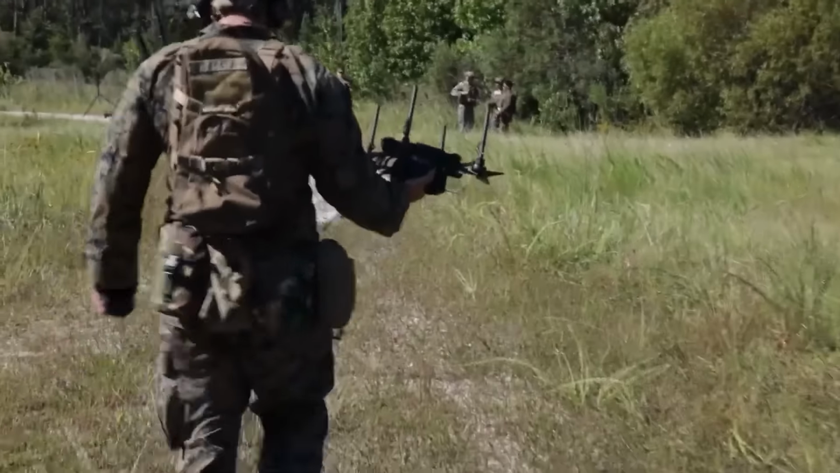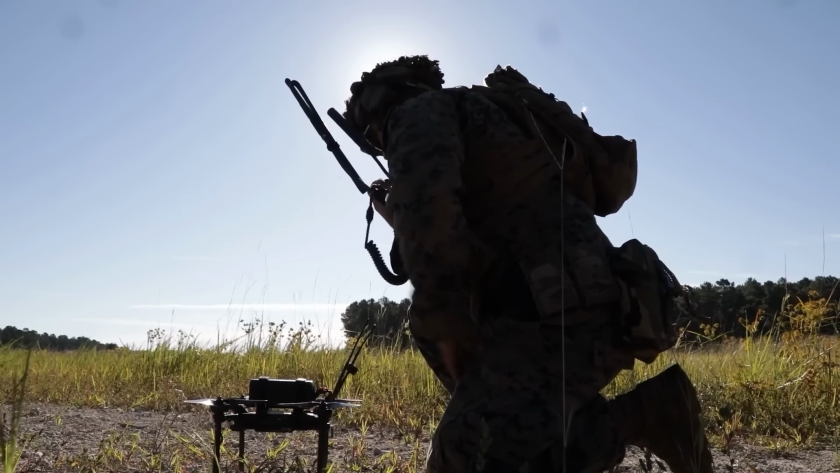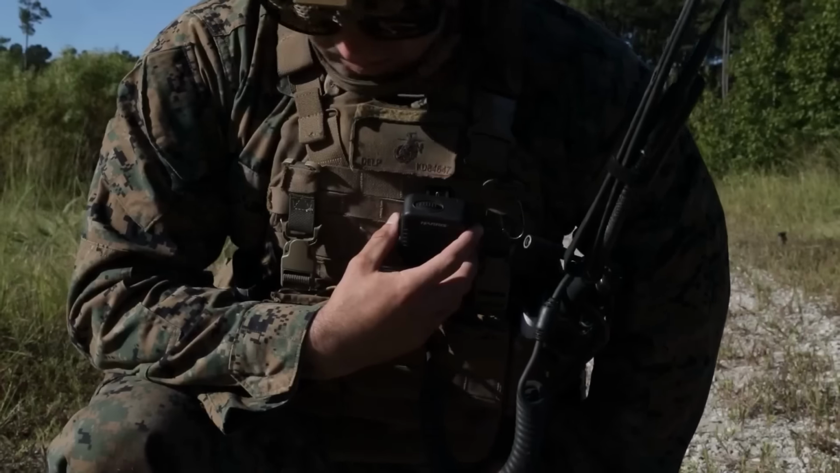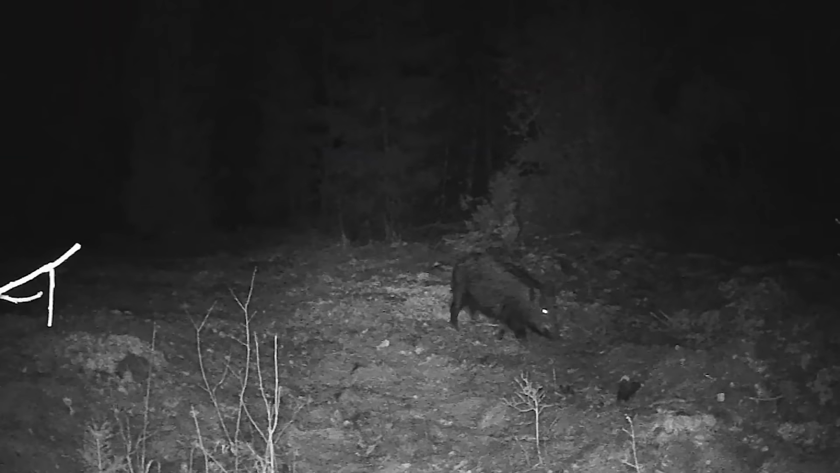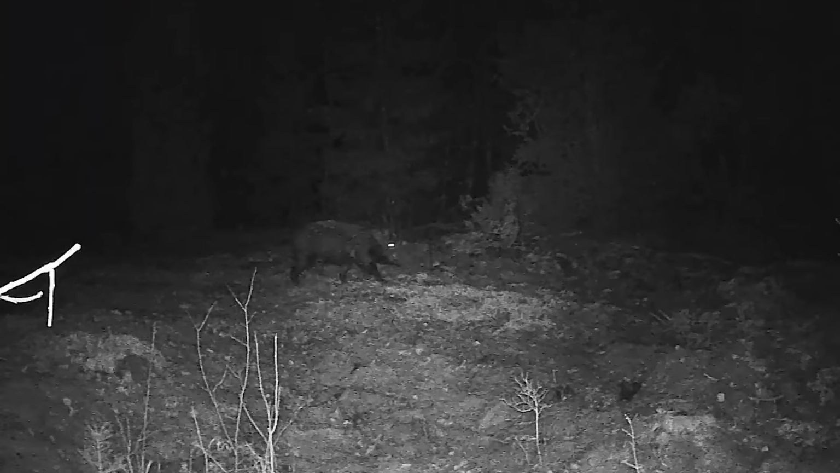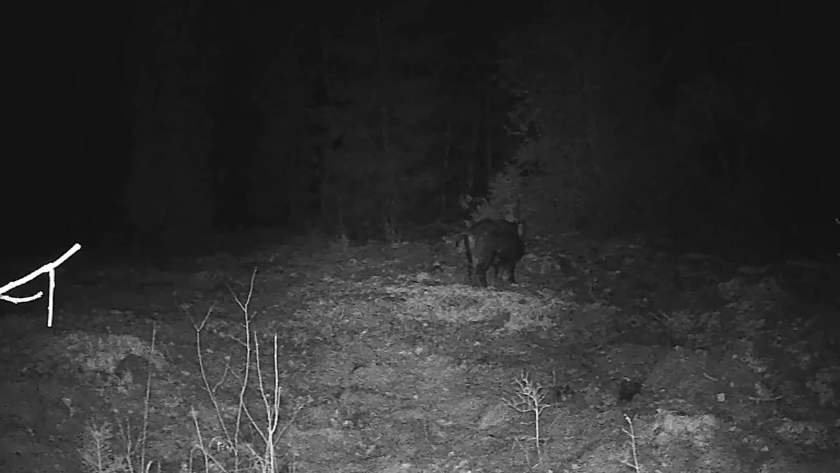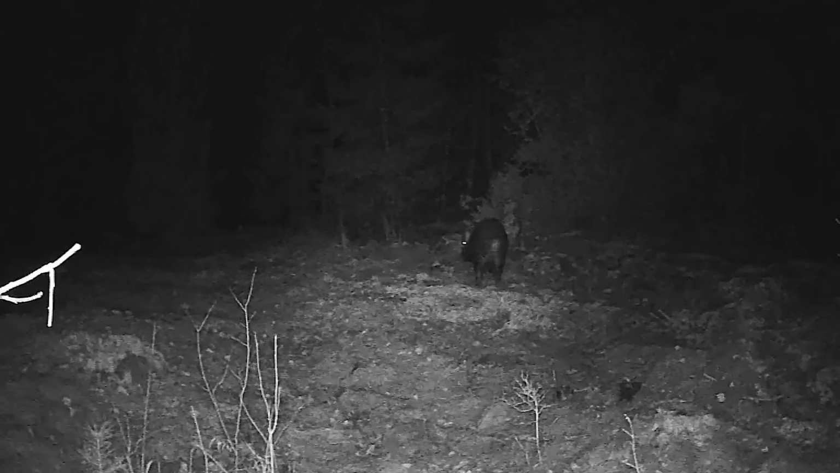But here's the wild part, the part that never makes the headlines, and the part that the leaked footage actually reveals once you know what you're looking at. The drone doesn't kill a single hog. It's not allowed to. Under Texas's rules, mounting a weapon on a drone and using it to shoot an animal is explicitly, flatly illegal. The state was blunt about that when it wrote the regulation.